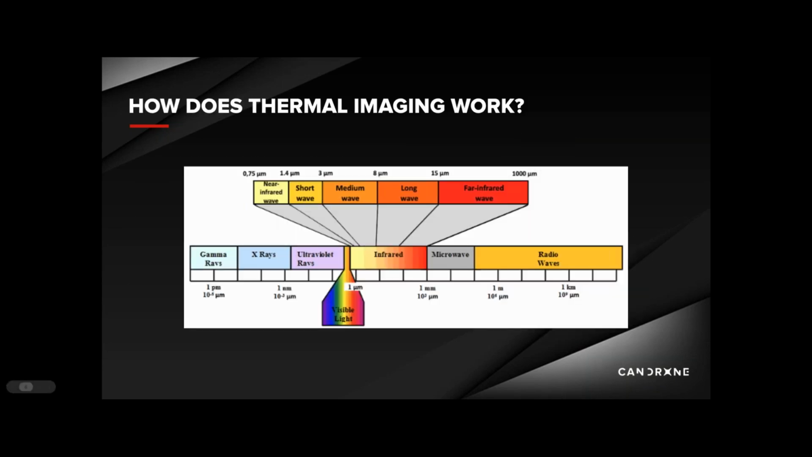So how does thermal imaging work? Thermal imaging cameras create an image from heat energy, and some of the core components are the spectral lens, thermal sensor, and processing components. The thermal sensor pixels are much larger than your typical image sensor, which is why most thermal camera resolutions are smaller than regular cameras.